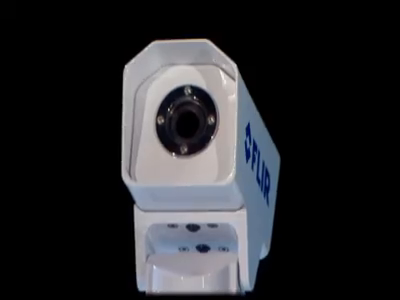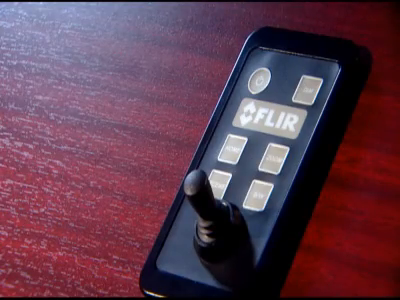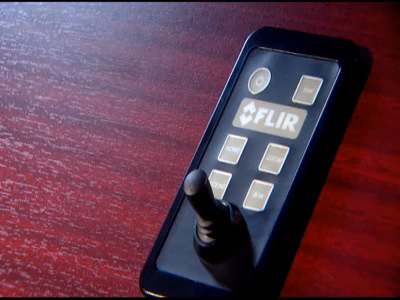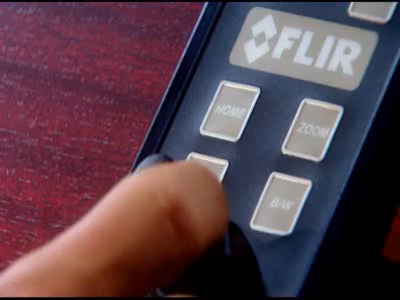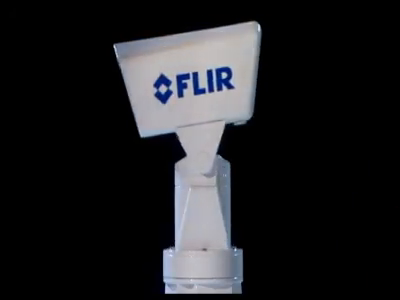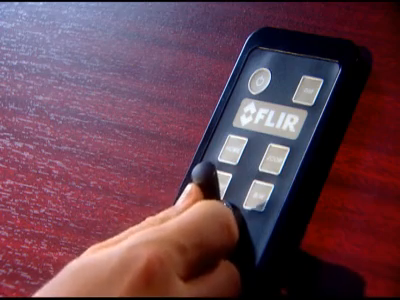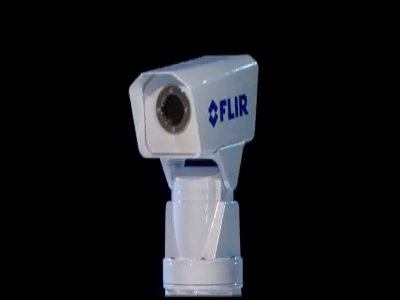The FLIR Systems Navigator Pan Tilt is extremely easy to handle. It comes standard with a remote control panel with integrated joystick to operate the pan tilt. The joystick allows the captain to pan and/or tilt the navigator in the desired direction. The buttons on the control panel are right underneath your fingertips and give direct access to all navigator features.